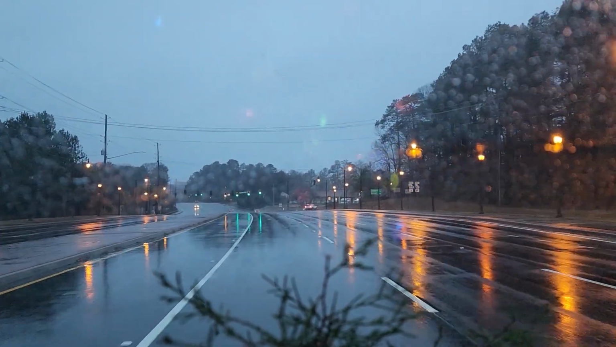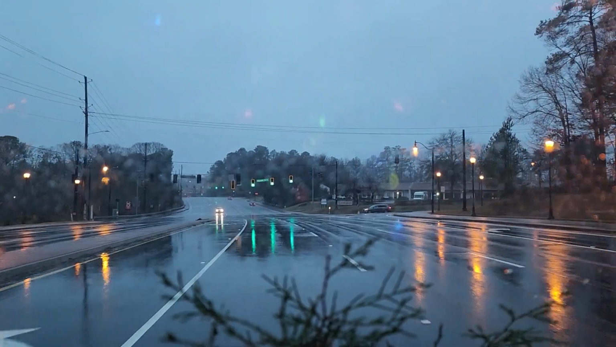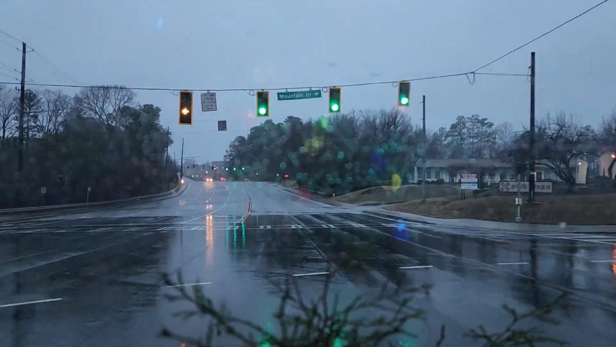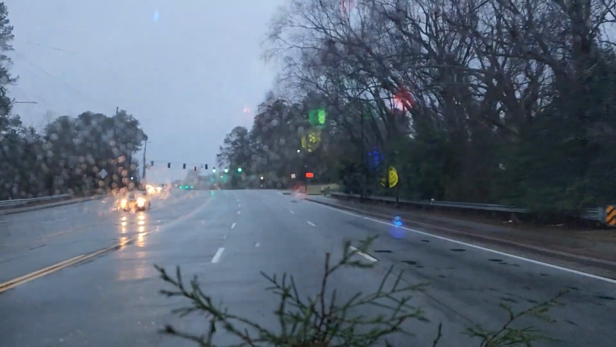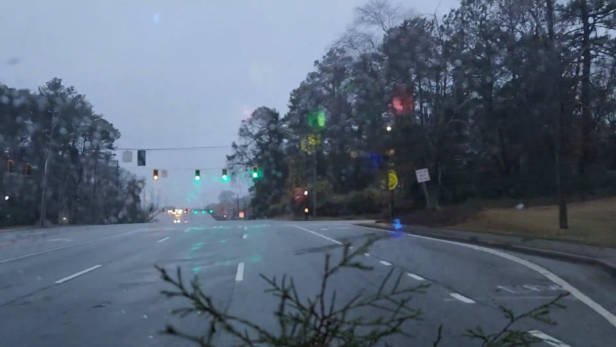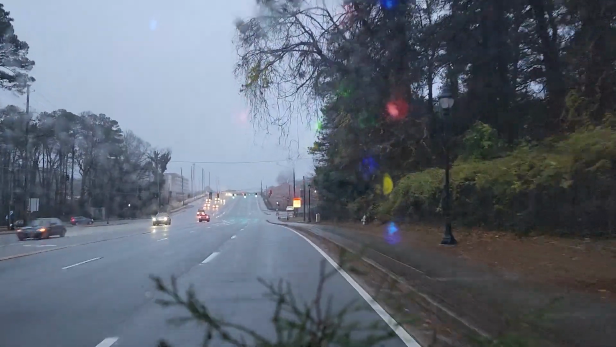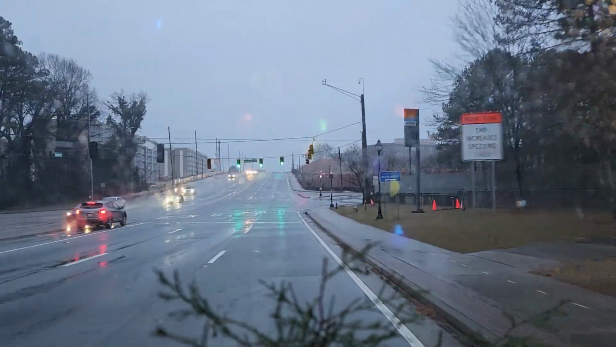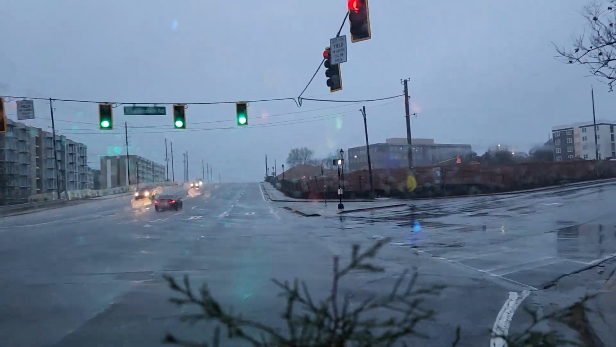We've just gotten off of 285 at Memorial Drive. We were going to go through Avondale, weren't we? We still can. We'll turn up here at Covington Highway. We could have turned right there, actually. Turn right here. What are they building new there?